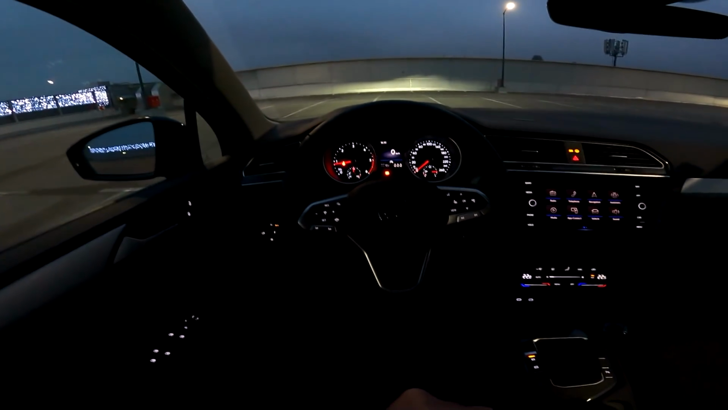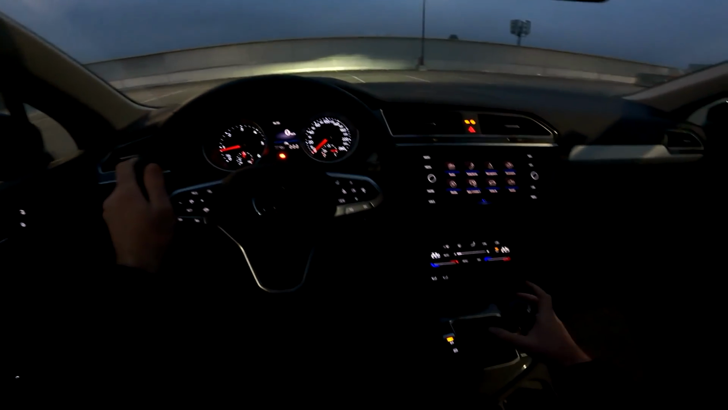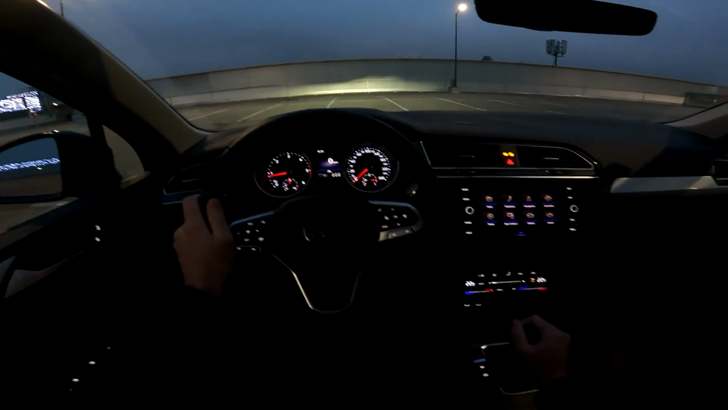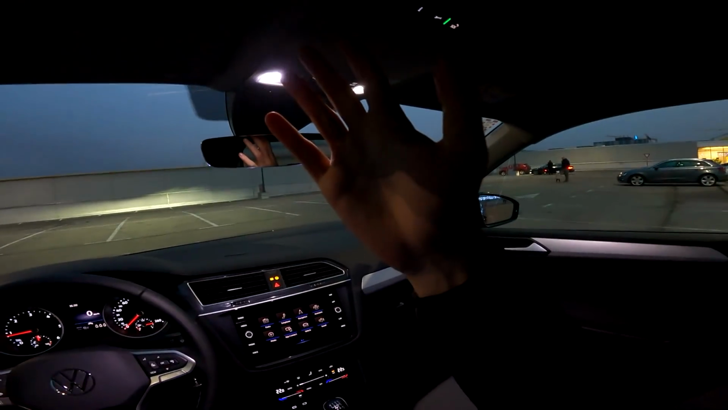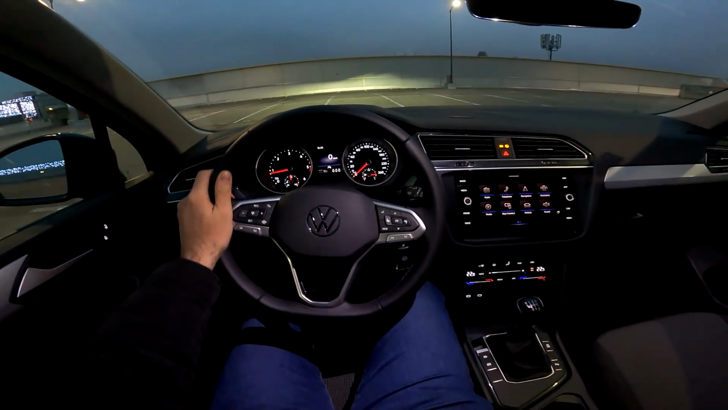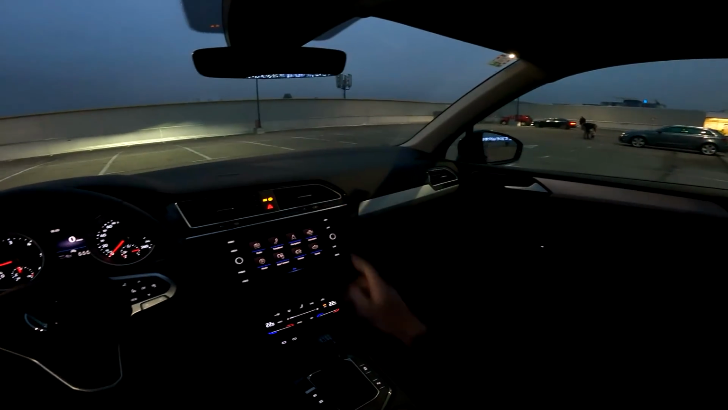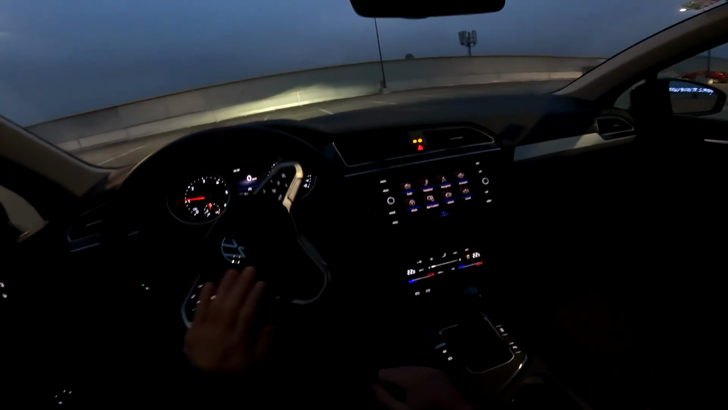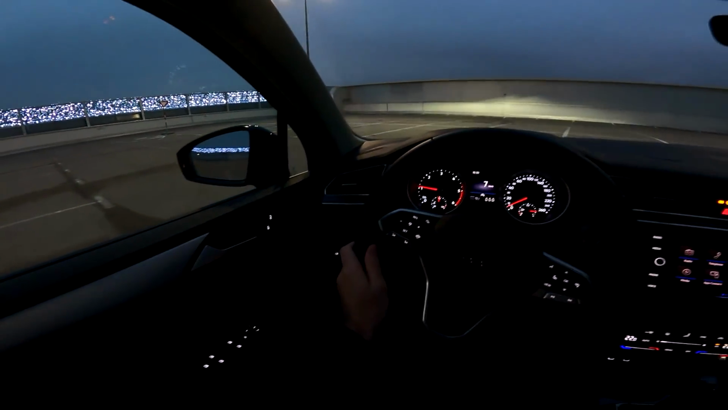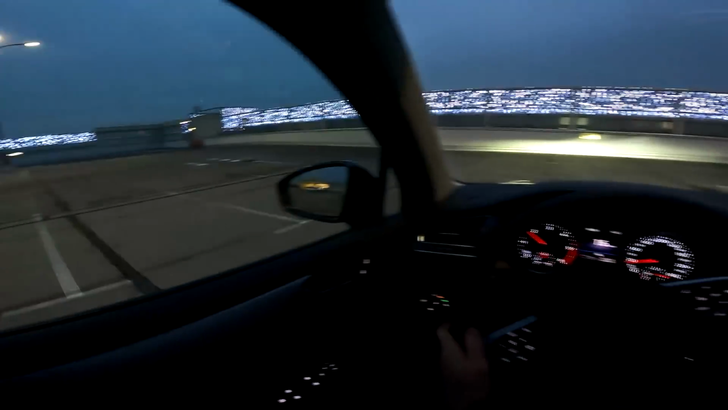so the old school one, the analog one. Tell me in your comments what your thoughts are on that. I would definitely upgrade that to a digital cockpit, but I don't know, maybe some of you will love it. We do have these LED lights, and now you see it in its full glory. Different steering wheel compared to the top of the line R-Line, and this one is actually better in my opinion because it has the physical buttons. And well, yeah, let's take this for a spin.